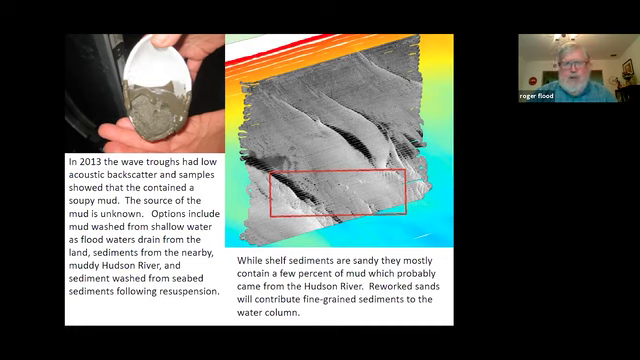And when it's sampled, you get this very liquidy, recently deposited, unconsolidated mud in those troughs. And so we had a lot of debates over where this mud comes from and whether it's washed in from the shore or resuspended out of the bottom. A lot of sediments in the apex have a few percent of mud in them, even if they're sandy sediments, because we have the Hudson River delivering lots of material into the apex.